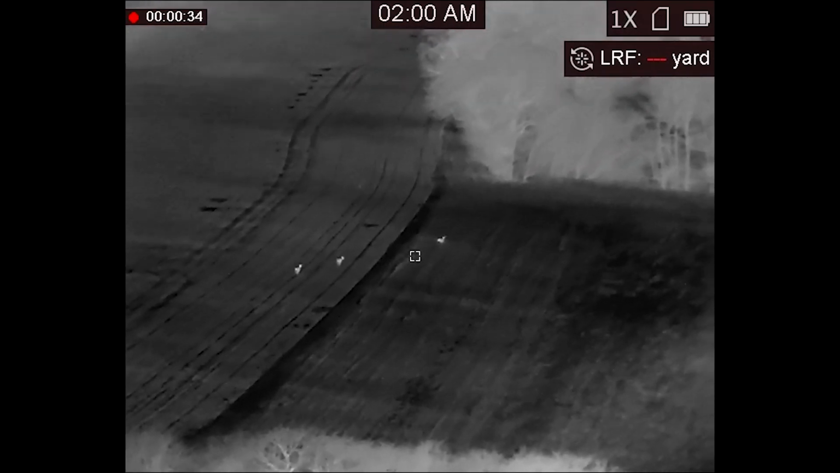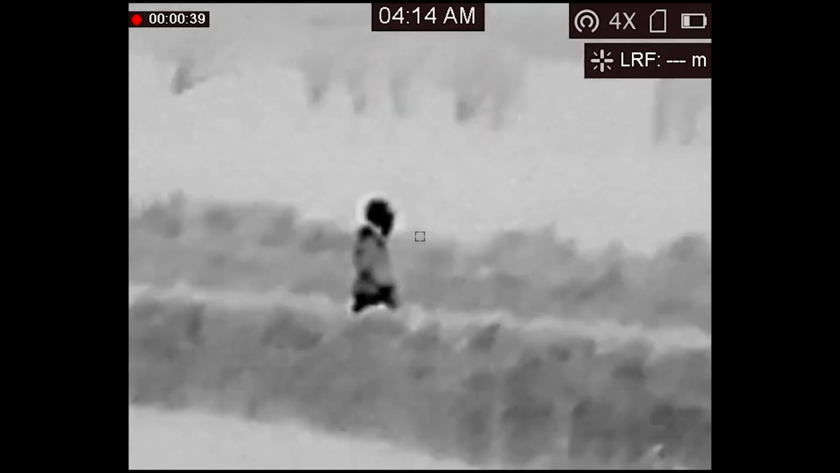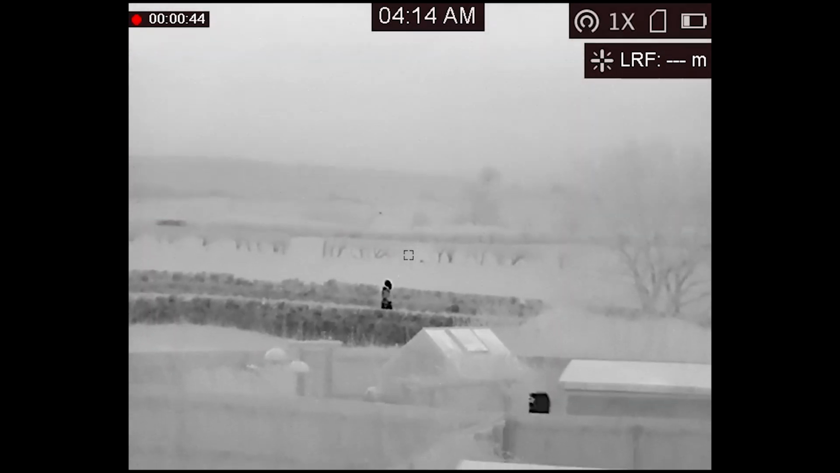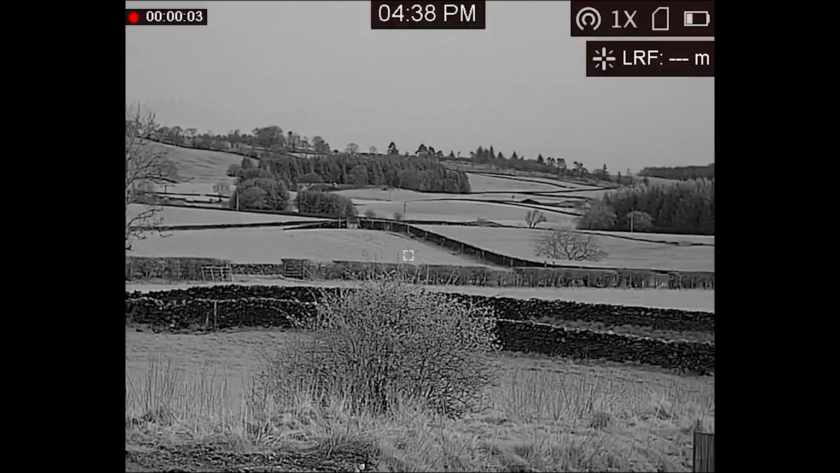I was just panning around here in our back field. My friend was walking down the road with my dog, and I noticed through the thermal camera there was a tree that was full of birds. Now, with the visible eye, I couldn't see them. You'll see the tree here or the bush. There's loads of birds in here.